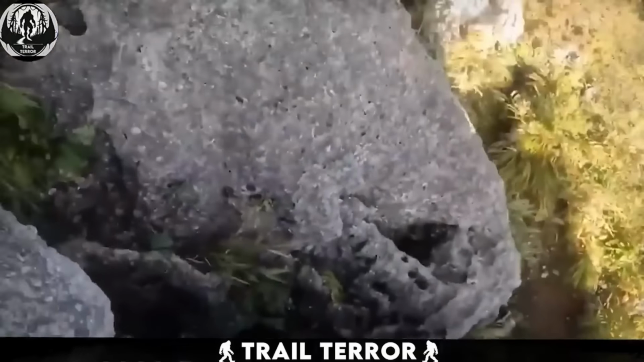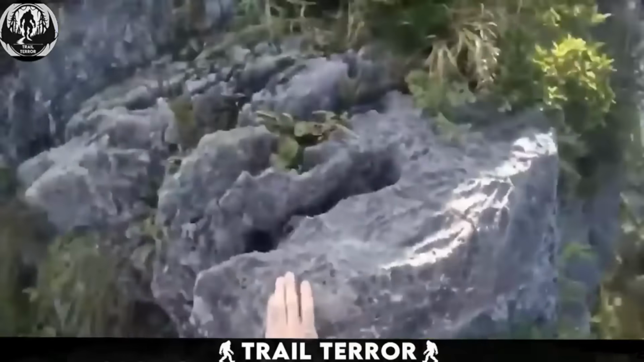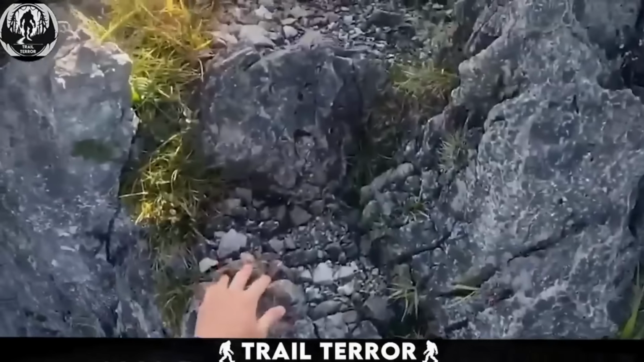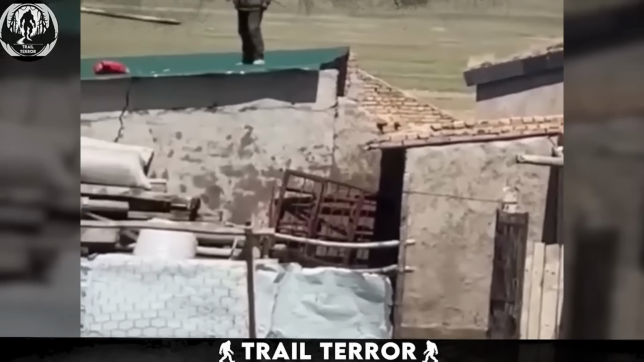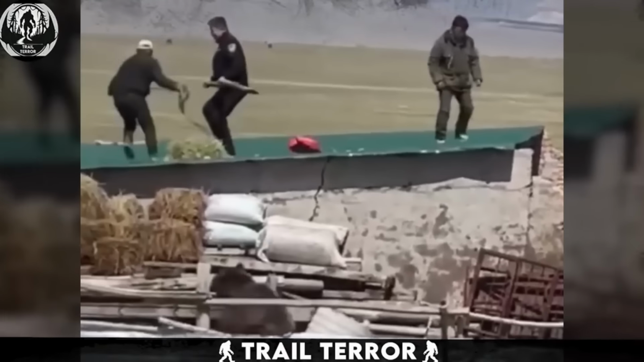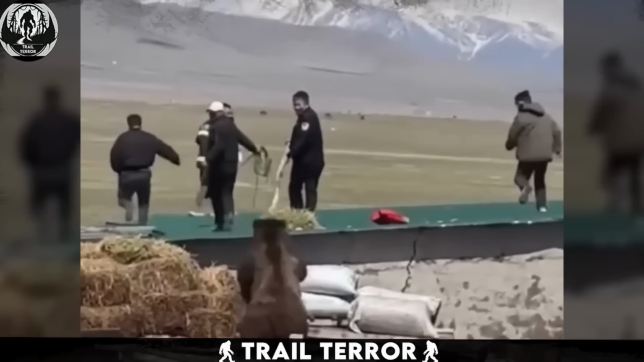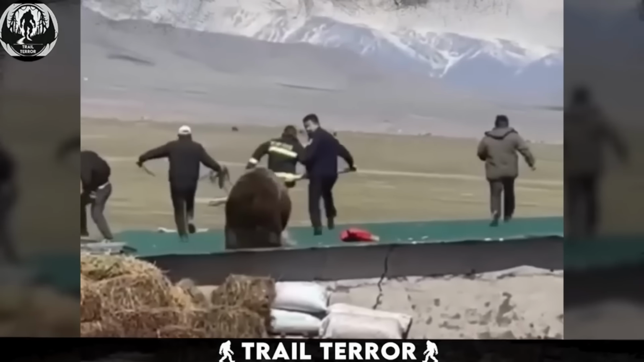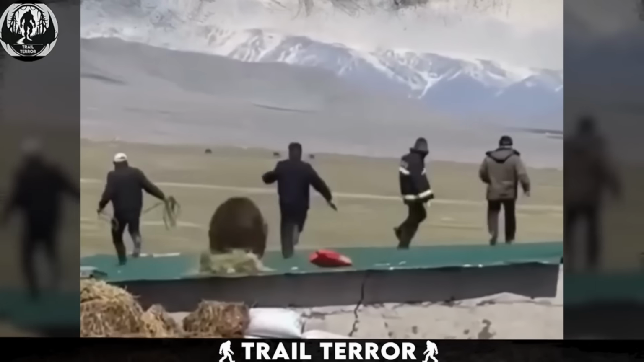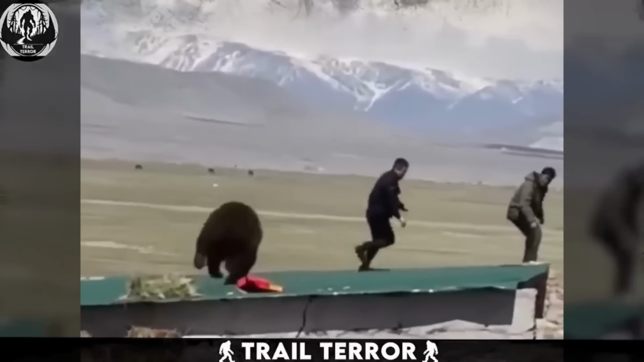Ever heard the advice to climb to a high place if you encounter a bear? Well, this video might make you think twice. Recorded by villagers, the footage unfolds with a group of men standing on the roof of a house, looking visibly frightened. One of them is wielding a long piece of log, presumably to fend off an approaching threat. Suddenly, the cause of their fear enters the frame: a hefty bear.